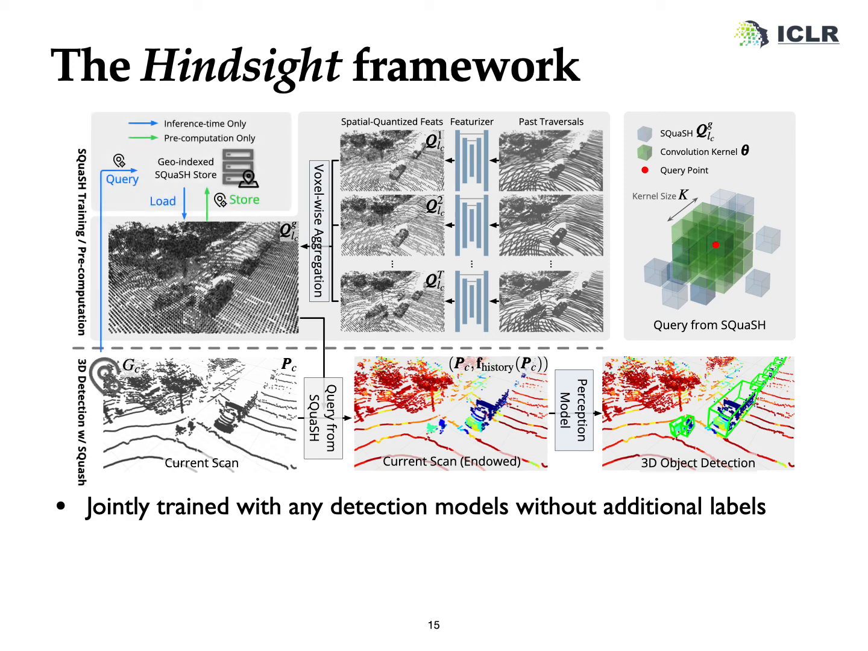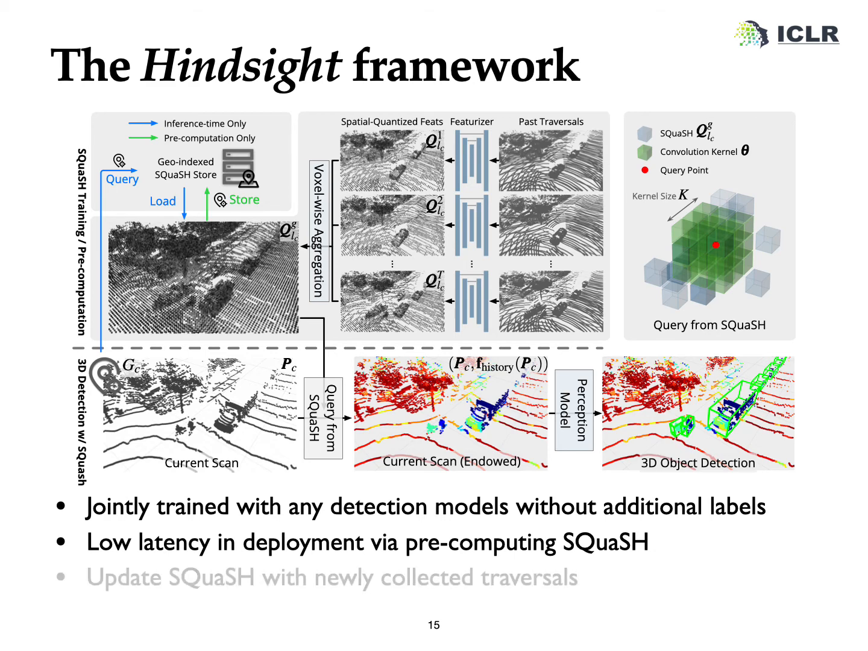The squash can be processed and stored offline, and during inference, it can be directly loaded to make highly accurate and path-aware detections. The query operation is extremely fast and guarantees low latency. The squash features can be updated once new traversals are collected.